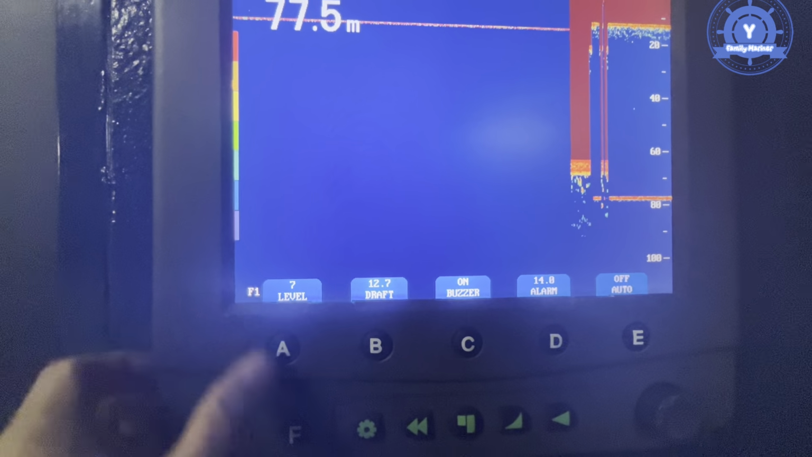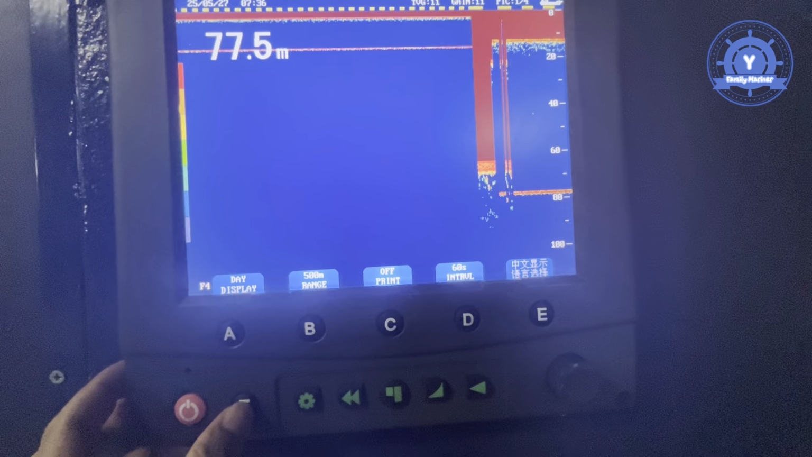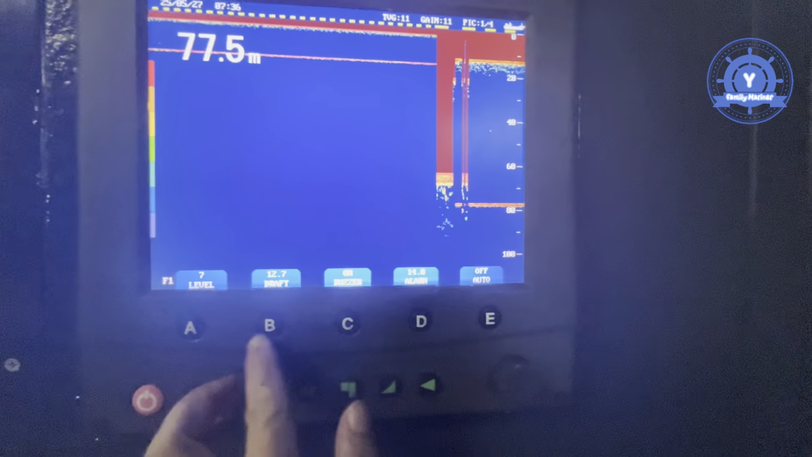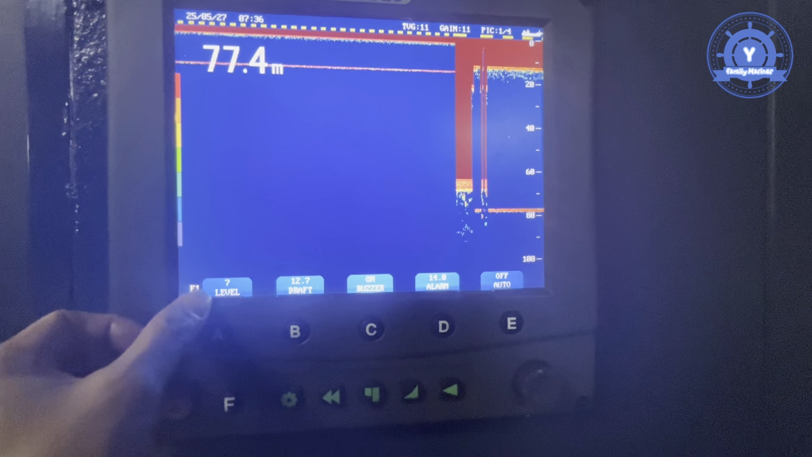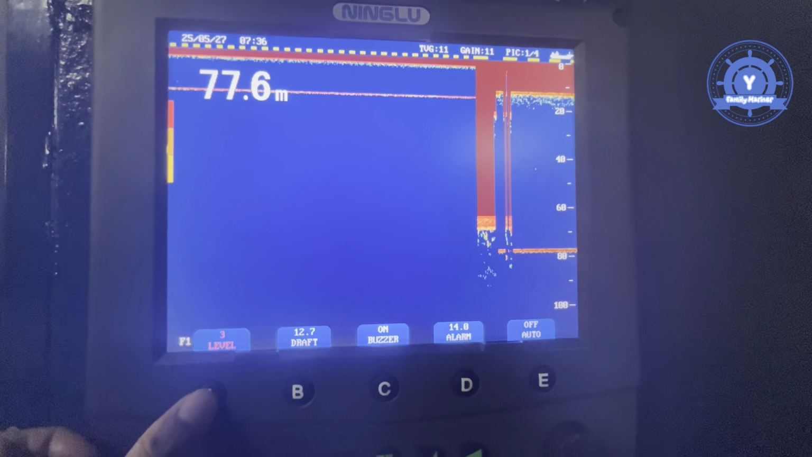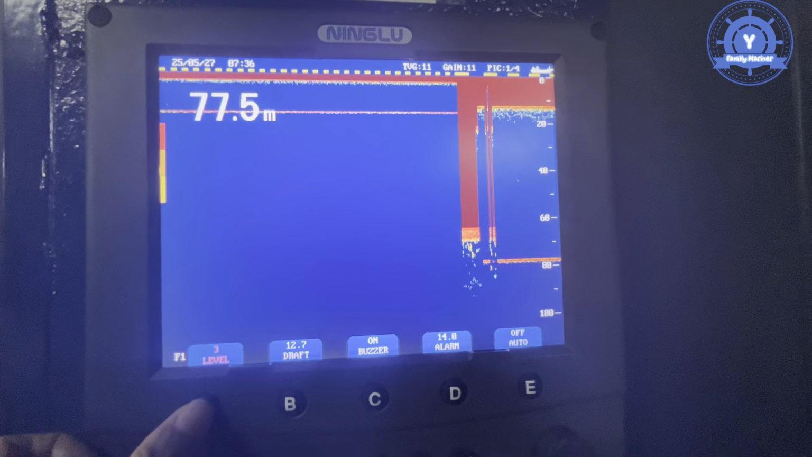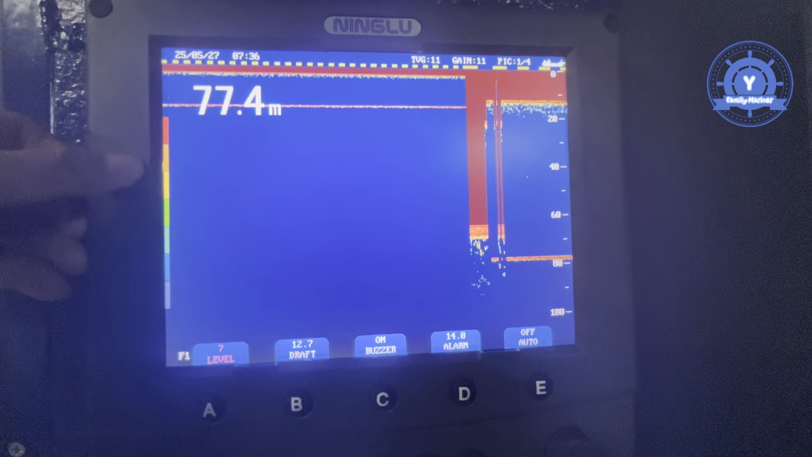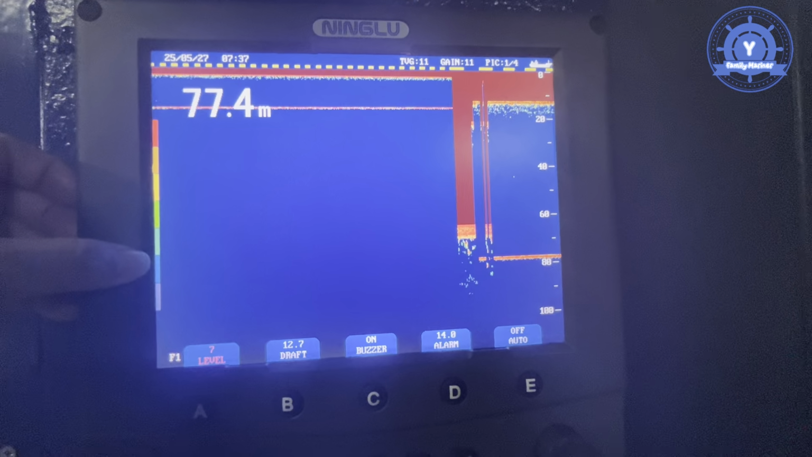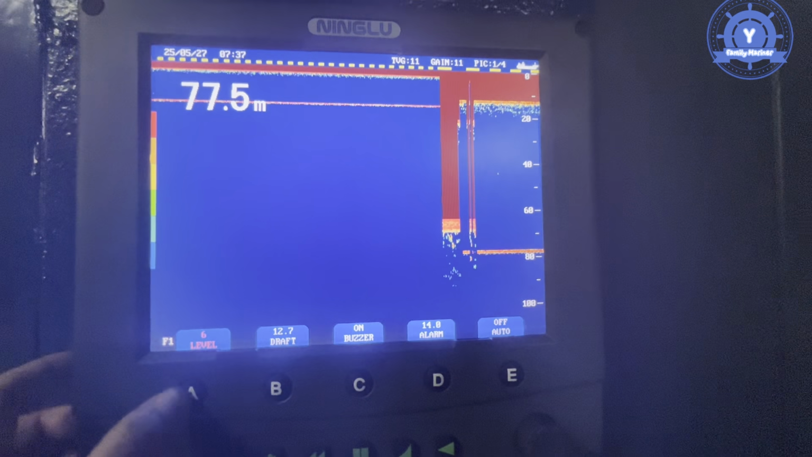Now you can see function. You can choose function 2, function 3, function 4. First, function 1. Function 1 has A, B, C, D, E. A is for level. So I press this button. Level 6, 5, 4, 3, 2. Let me show you, level 7. They have red, orange, yellow, green, light green, blue, light blue. They have 7 colors, and then the other choice is 6 colors.